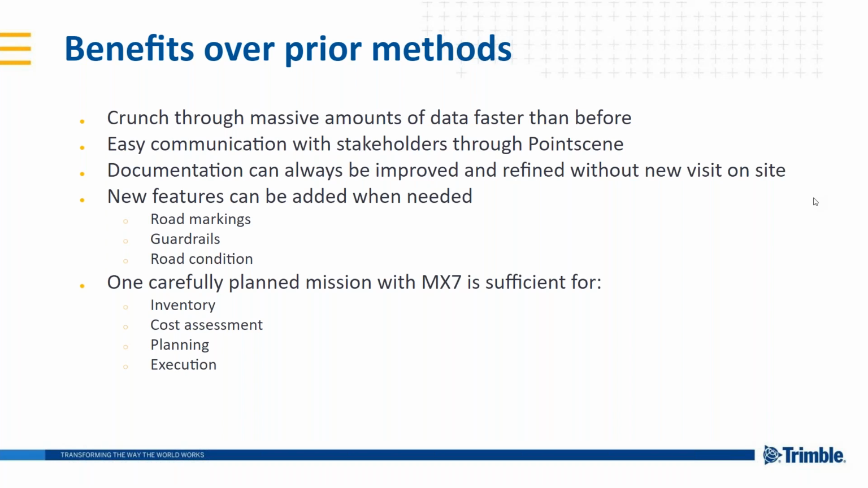And when we have one mission that is well planned, we can always add information for our customers if needed. So basically, with one carefully planned mission with MX7, we can make the inventory and refine it and make it always better.